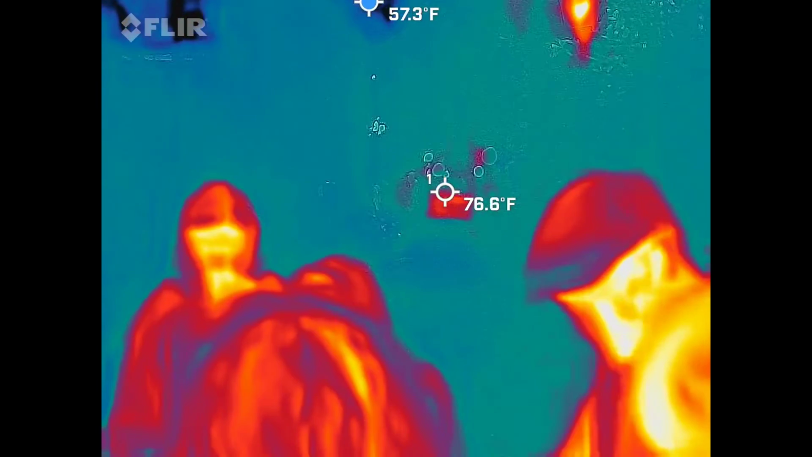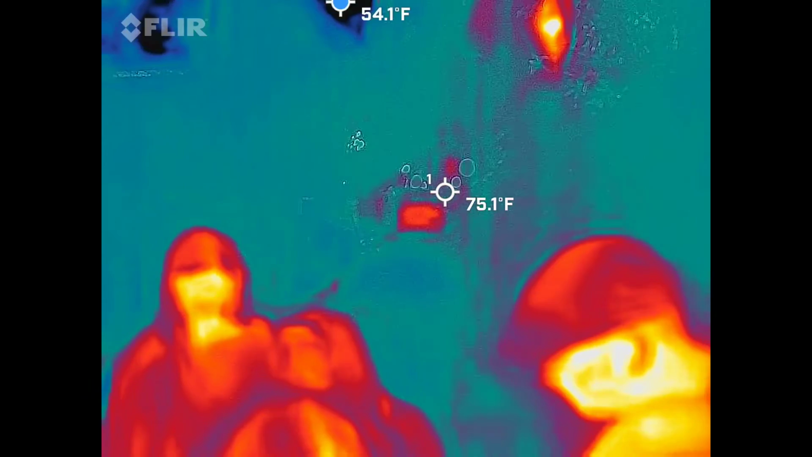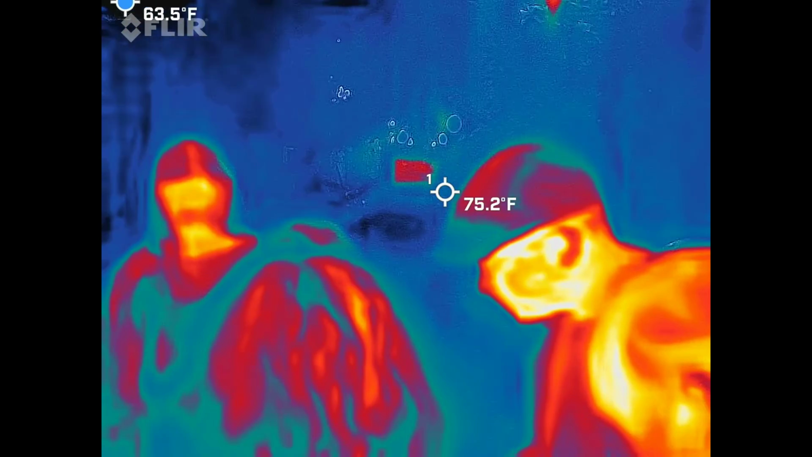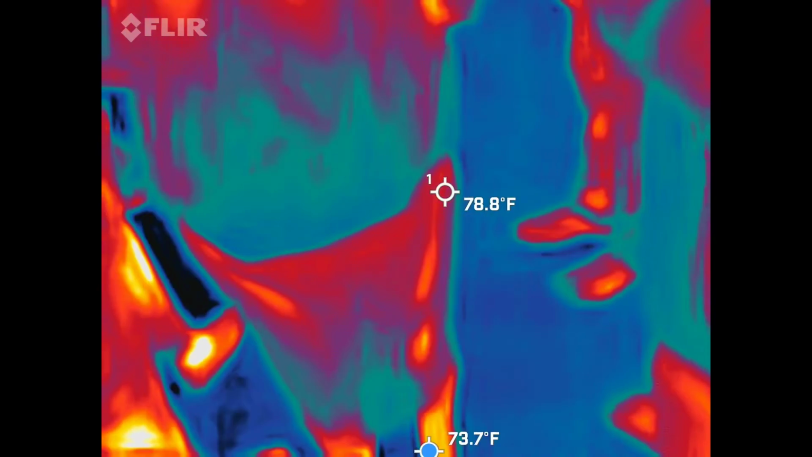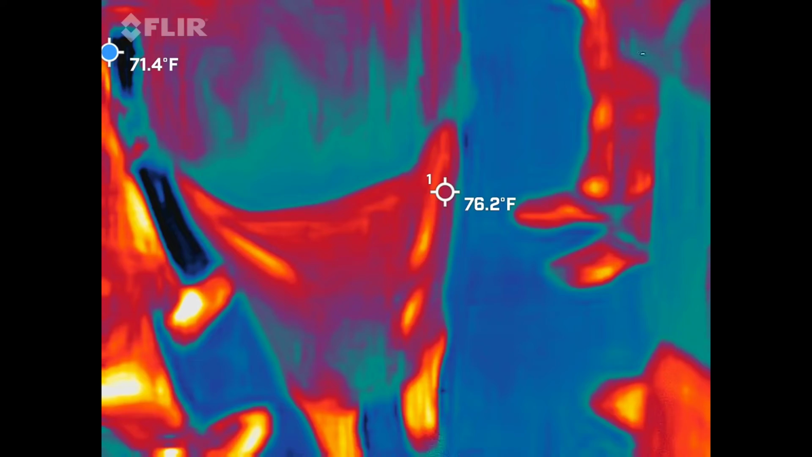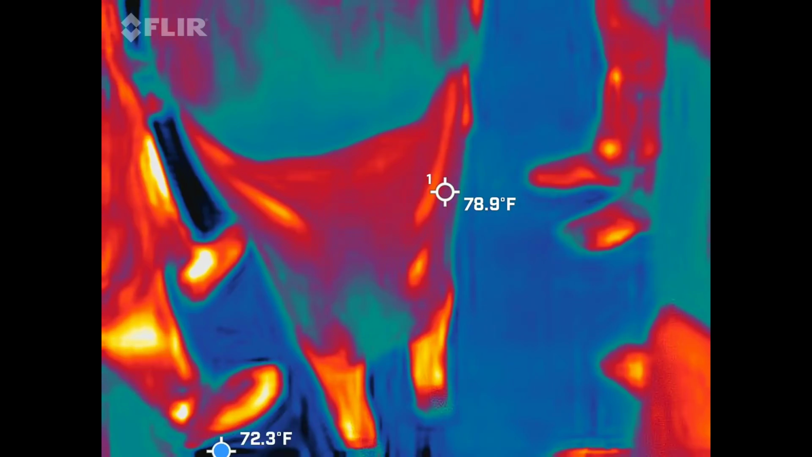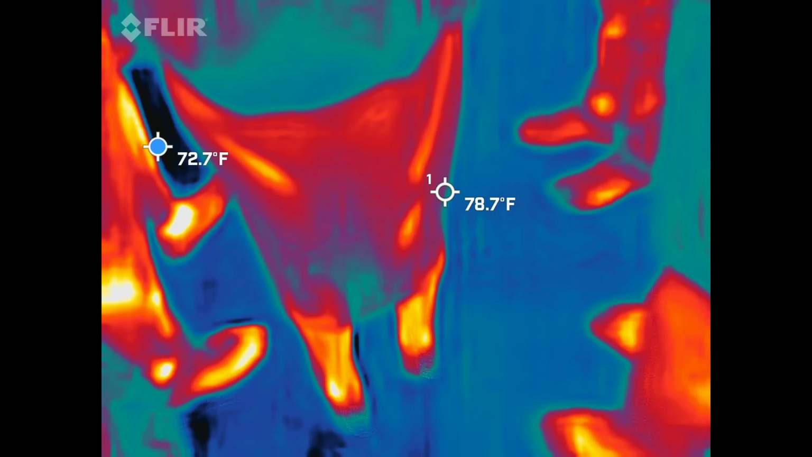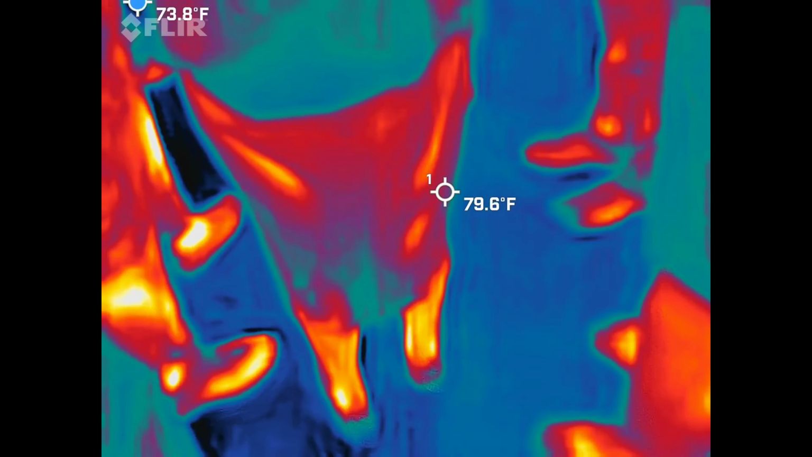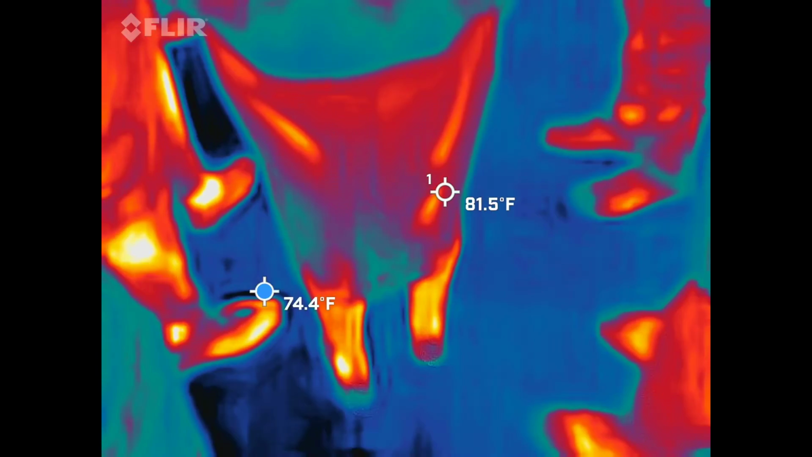You've been steady right there, right? Yeah, that's coming from the light post. What was that? Something in there, I just couldn't make it out. It said it's you.